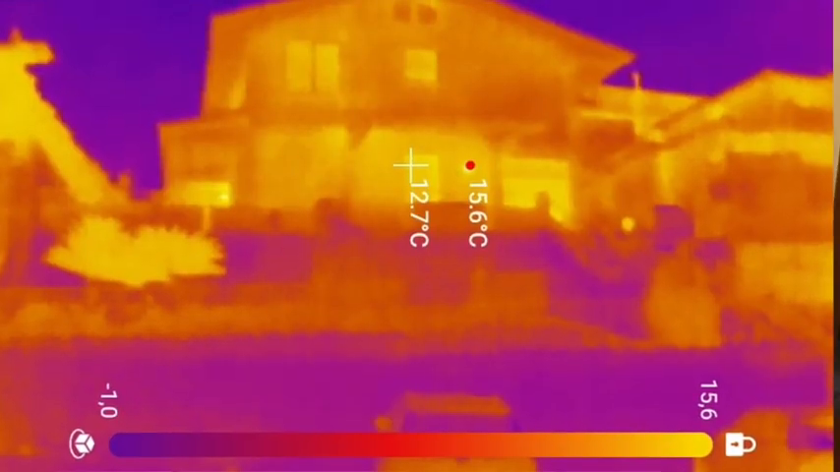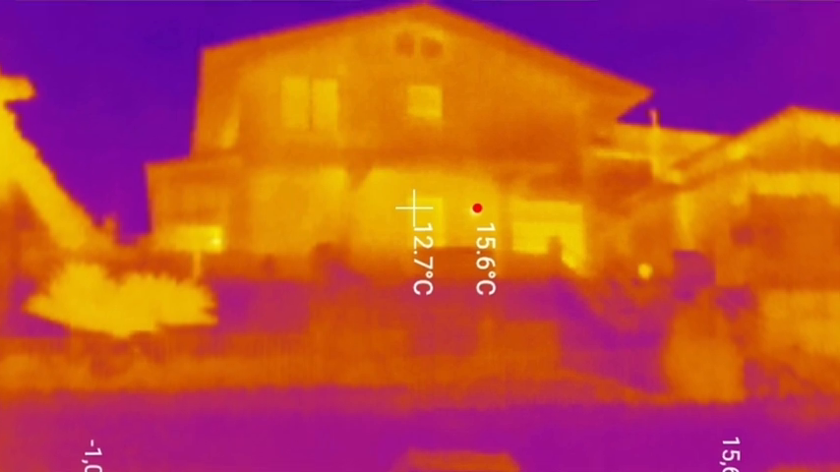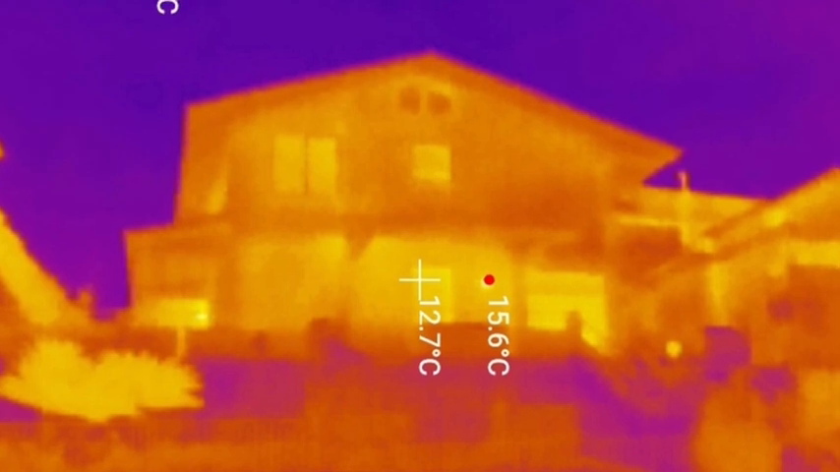And you are also able to correct that in the camera, in the application. And another feature is that you can add a color scale at one side of the picture, with the maximum and the minimum temperatures and all the colors in between, which will help you to see how warm or cold it is in several parts of the picture.